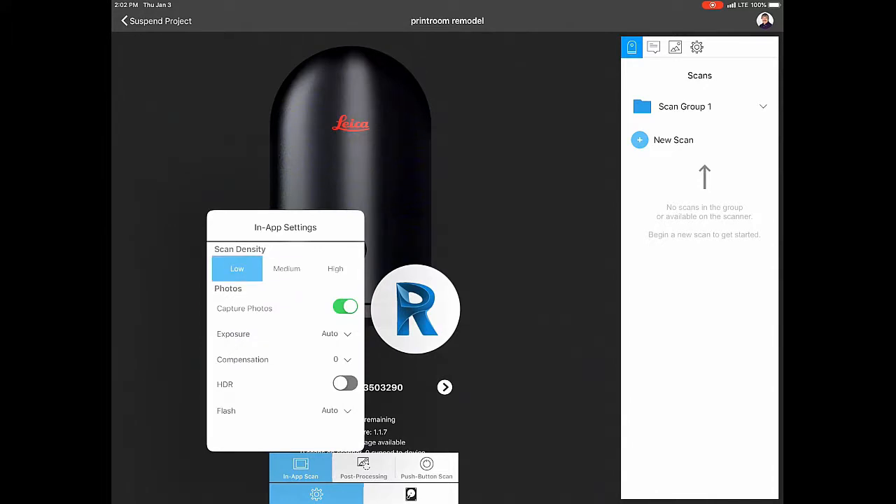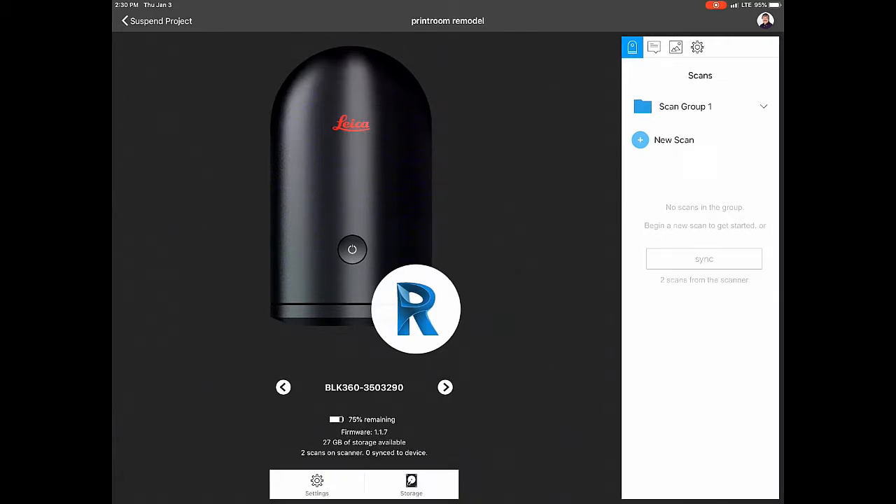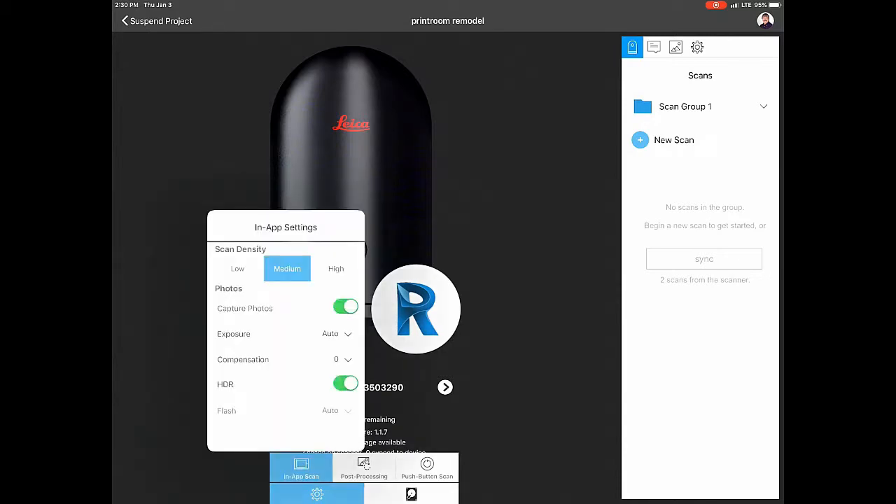This is where you're going to set your scan density, either low, medium, or high. For this example, we're going to use medium. Another setting in here that's common to use is HDR. Now, whether you need to use this or not is going to depend on the amount of light in your scans and the variation between light and dark in those scans. Now for these scans, I'm going to go back into settings and turn HDR off, as I don't think it will be necessary.